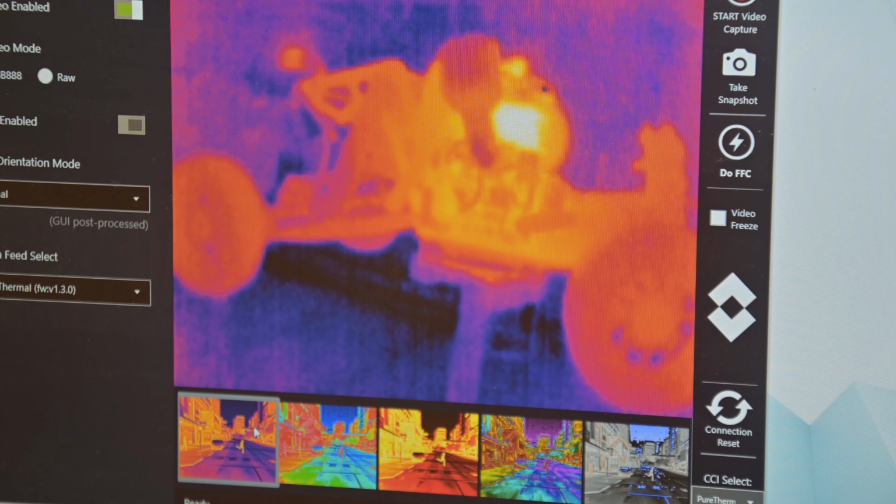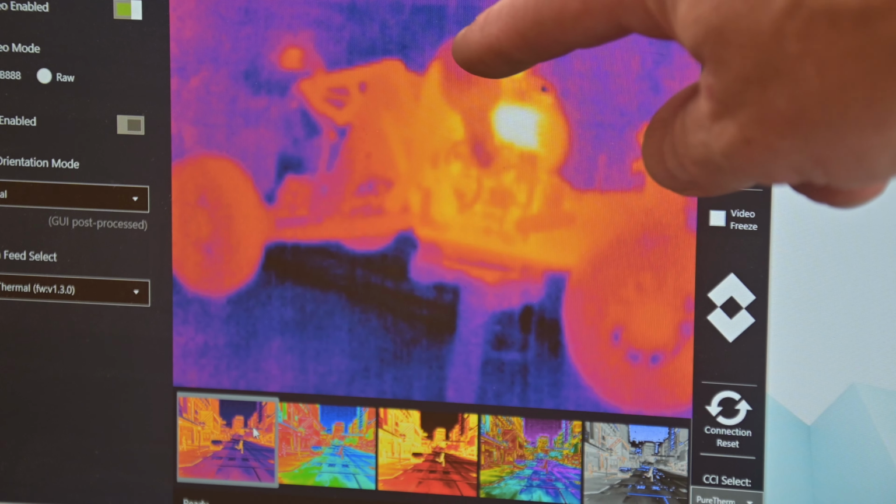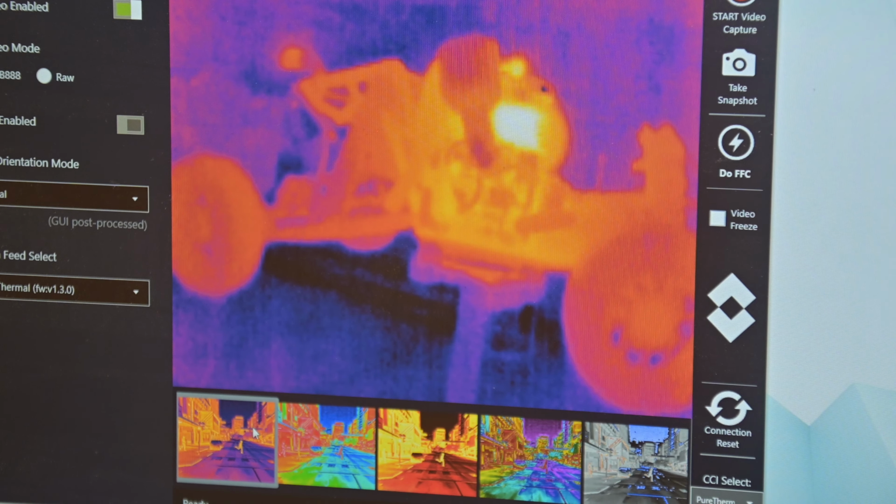So here's the thing: after it's sat for probably like 5-10 minutes, the cylinder is still glowing red hot or white hot, and there's the air intake that's nice and cool there. Let me switch modes. And that's the grayscale. I almost think that gives a better view.